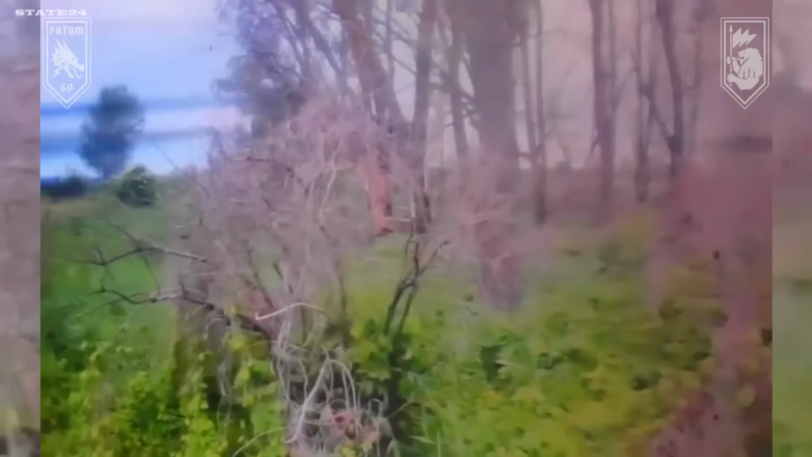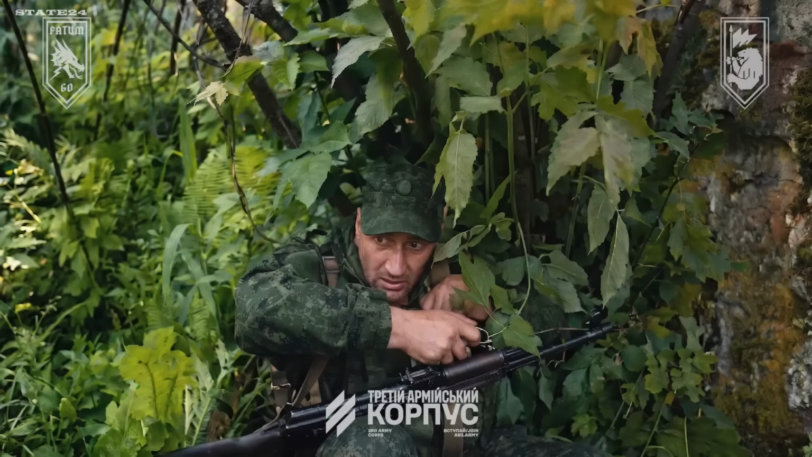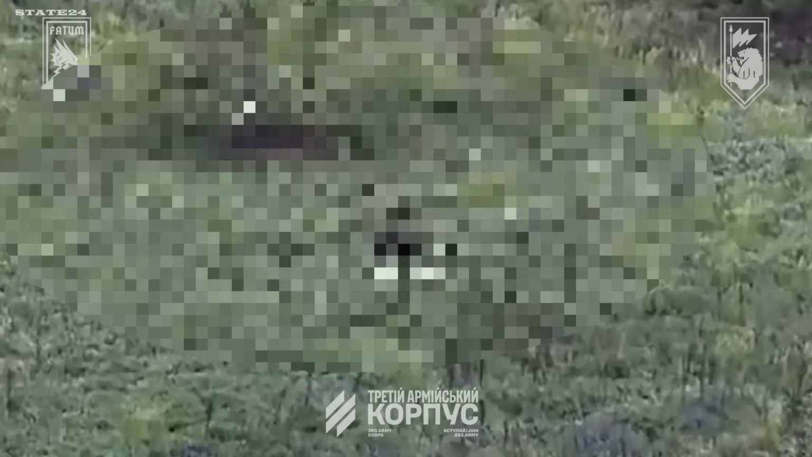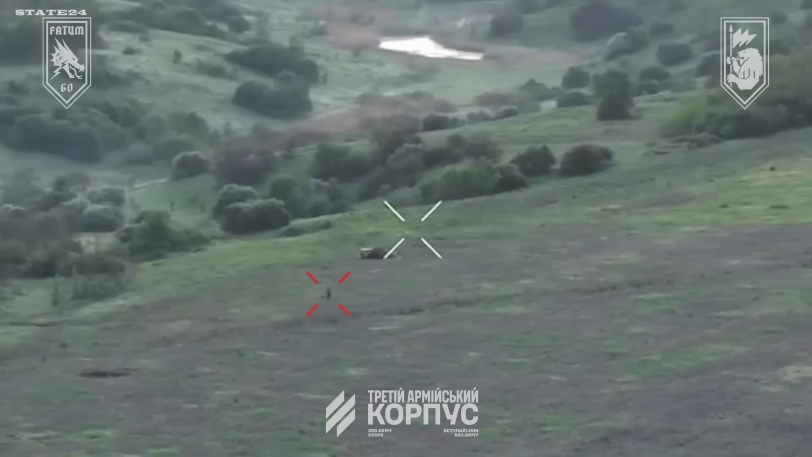The war in Ukraine is still raging. May 30th, 2026. Lyman direction. Fatum unit, 3rd Army Corps. And this is what total drone saturation looks like from above. Fields, tree lines, bushes, shelters. Every inch of this sector is being watched.